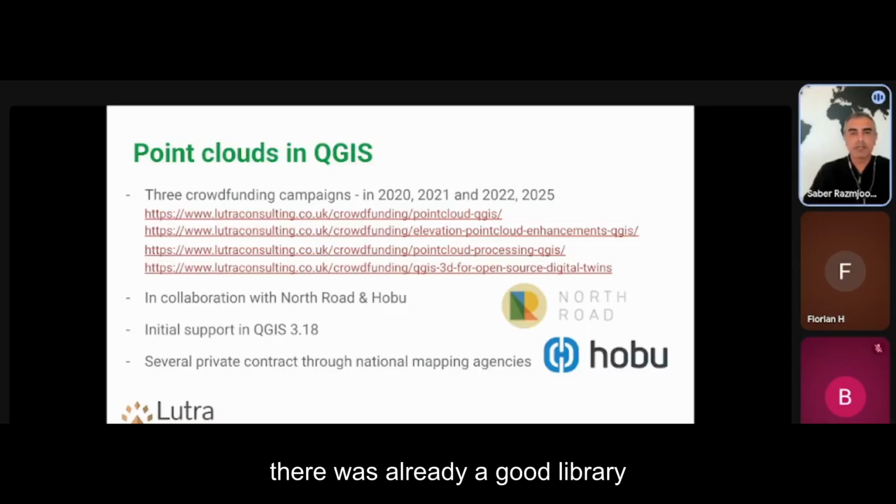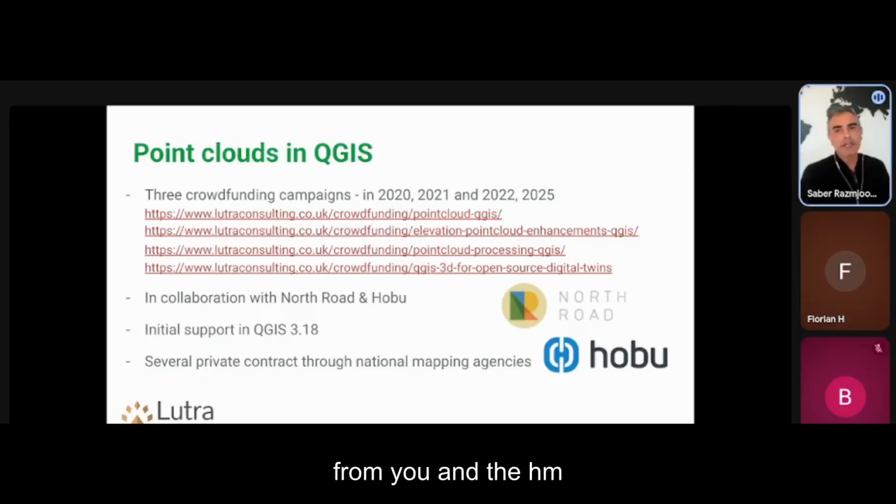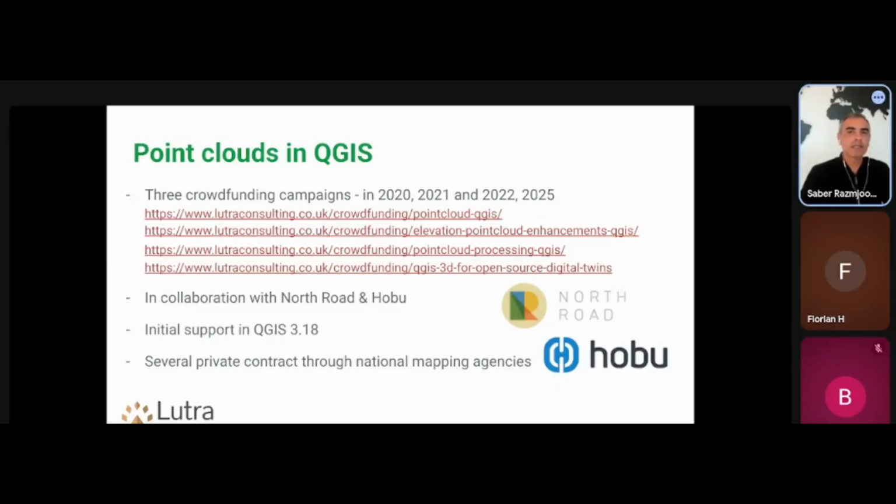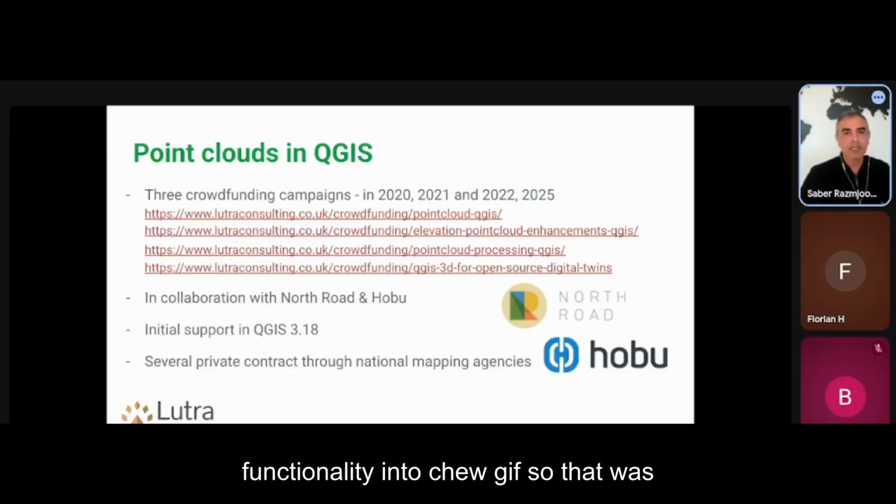There was already a good library developed by our friends Hobu, not far from you, and PDAL, which already has got the basis for reading and processing the data. So we ran a crowdfunding in collaboration with Hobu and North Road in 2020, and brought the PDAL reading and indexing, writing, indexing and visualizing functionality into QGIS.